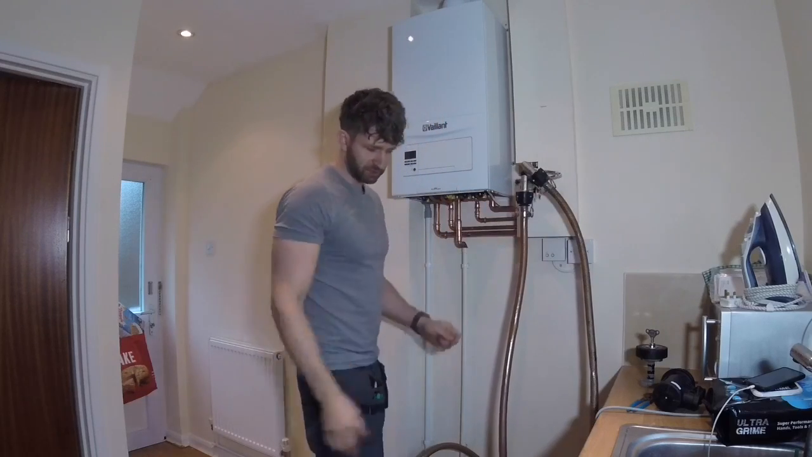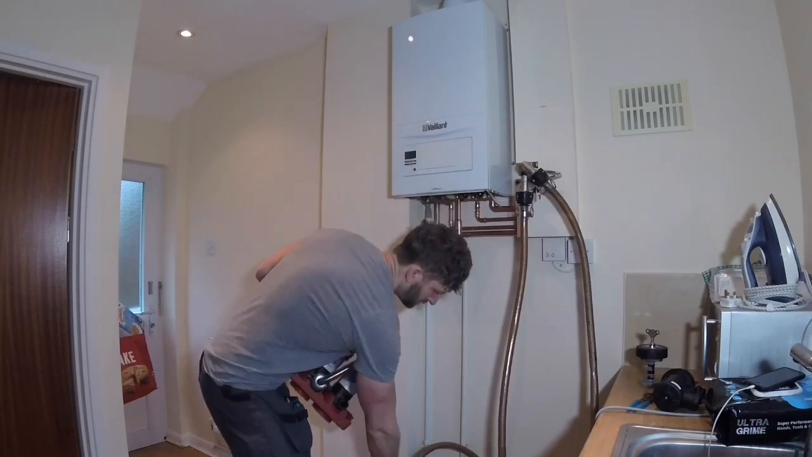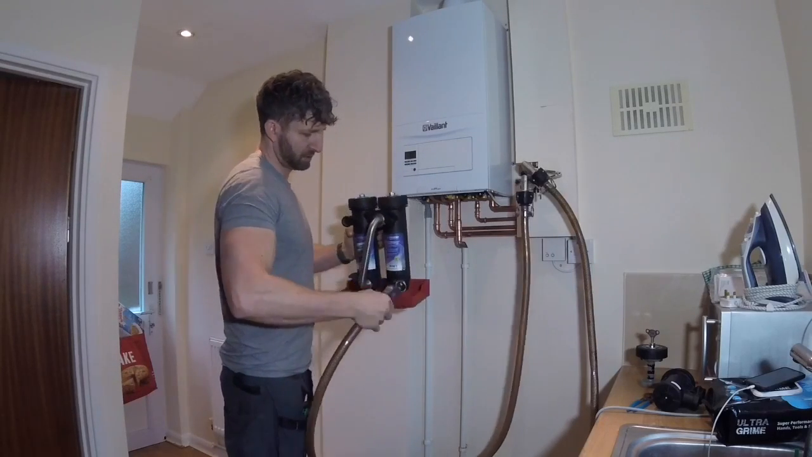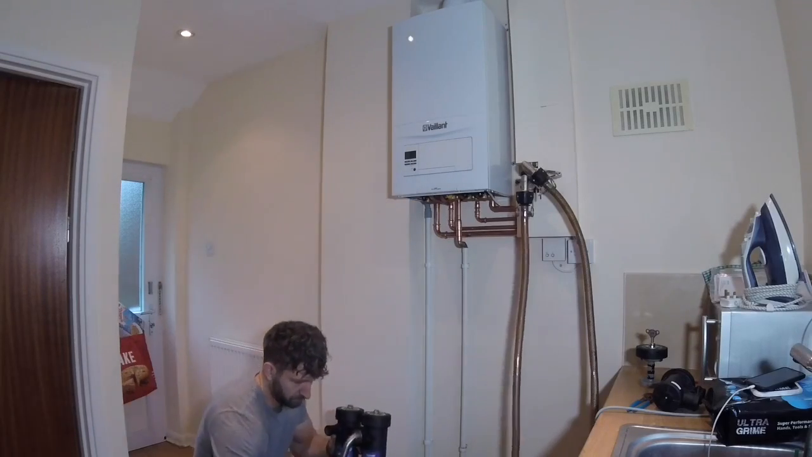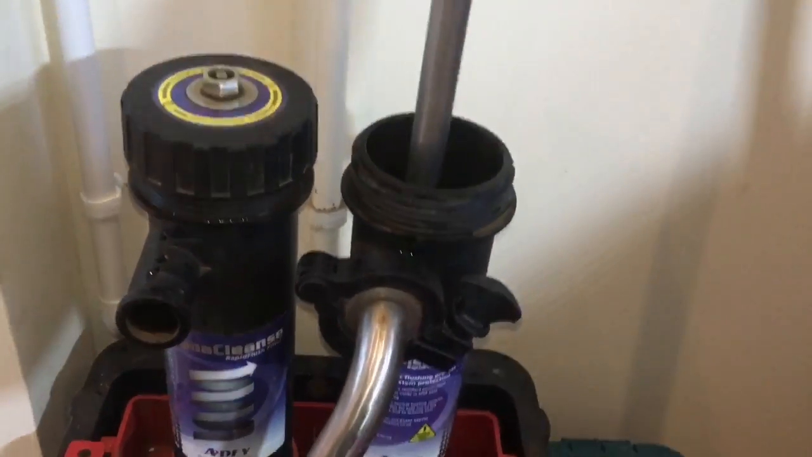So that's our two hoses on, and then we just fit these onto the bottom of your Magnacleanse. I'm going to set this up now in its tray on the floor. So yeah, just look inside.